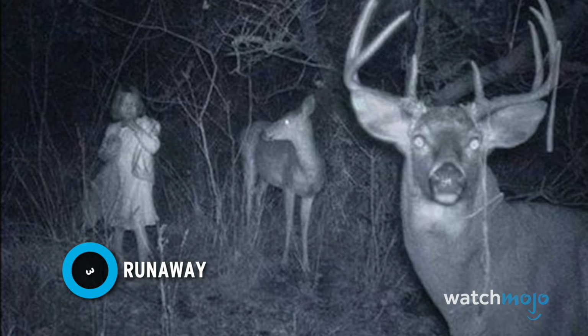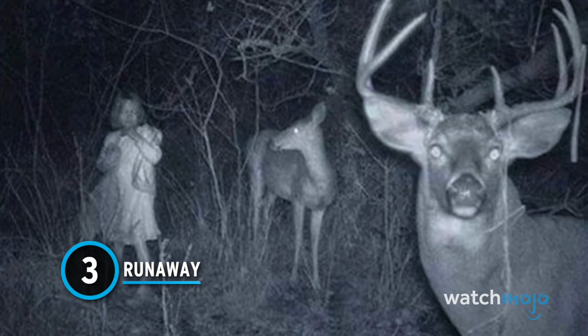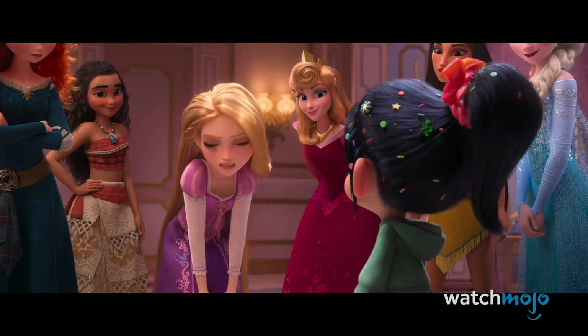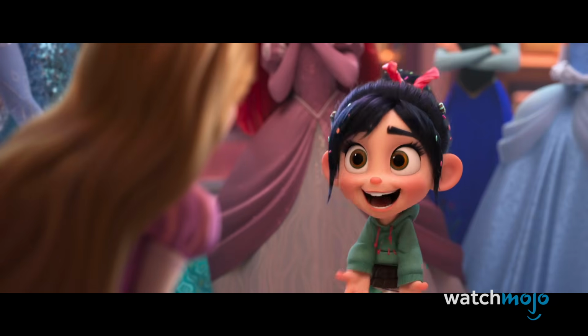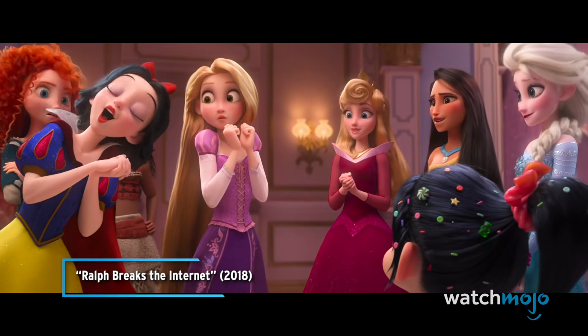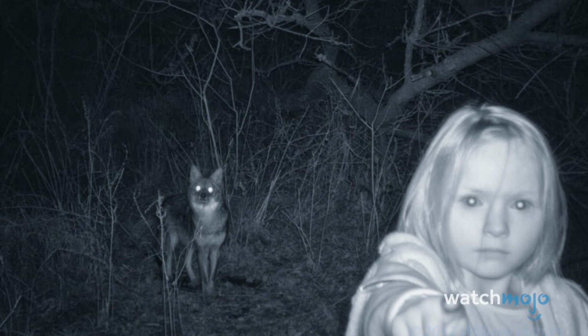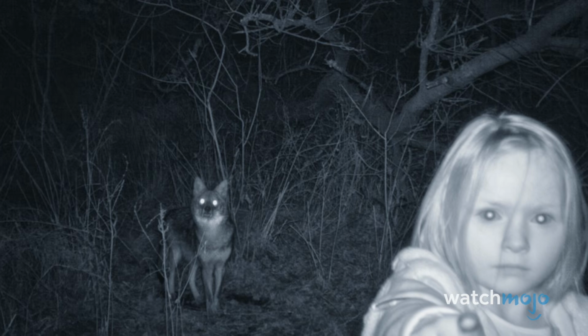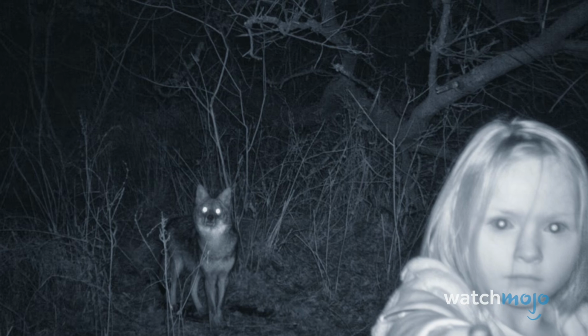Number 3. Runaway. These deer seem to be more freaked out by the camera than by the little girl who is right next to them. Could this child be part of their herd, or a Disney princess in the making? She is a princess! As it turns out, there's much more to this photo than meets the eye. For starters, there are actually several more pictures of this magical girl and her deer friends.